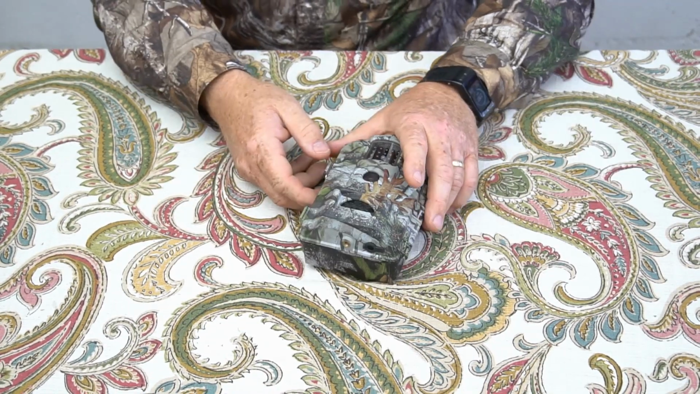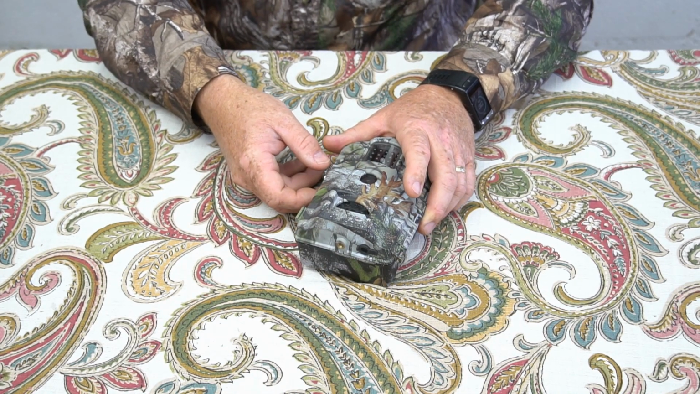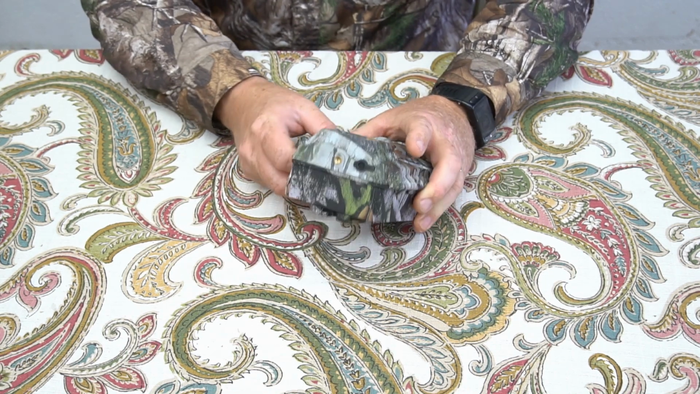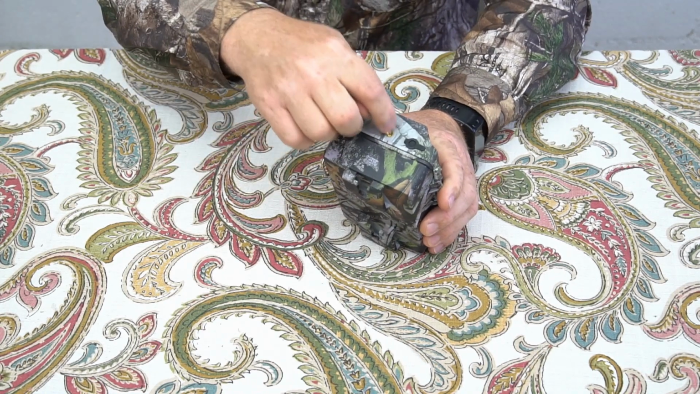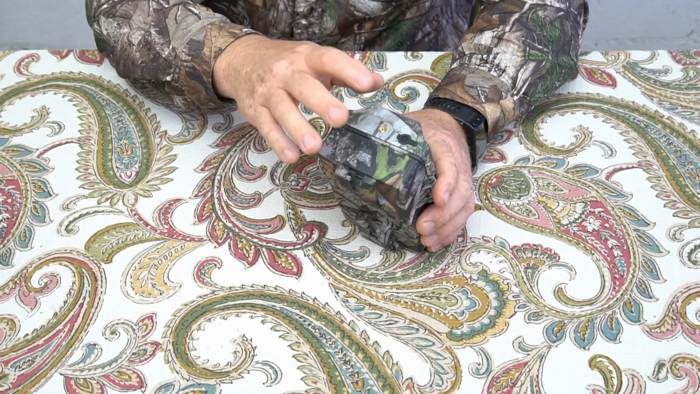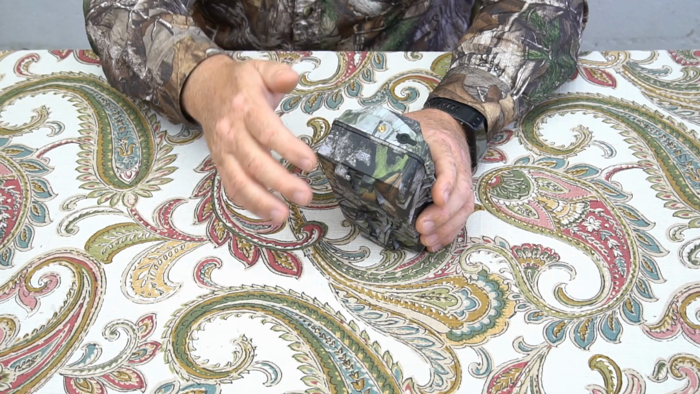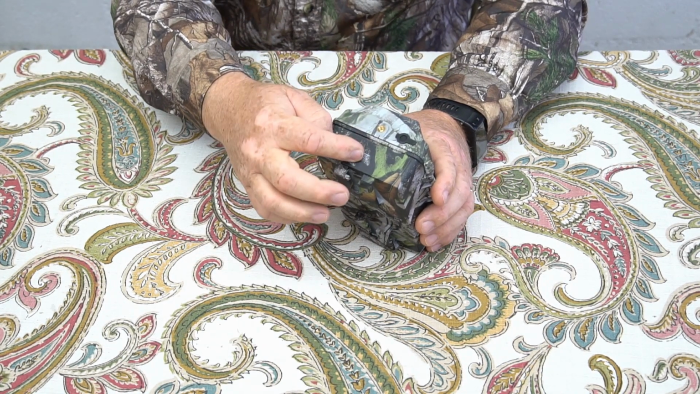All right, so there's one final thing that I want to address here. It's not really a major issue. I just want to let you know about it. There's something different about this camera that is not the same with all the other cameras, and that is the tripod mount screw. In every other camera that I've ever owned, this tripod mount screw, which some have and some don't have, was on the back side of the case.